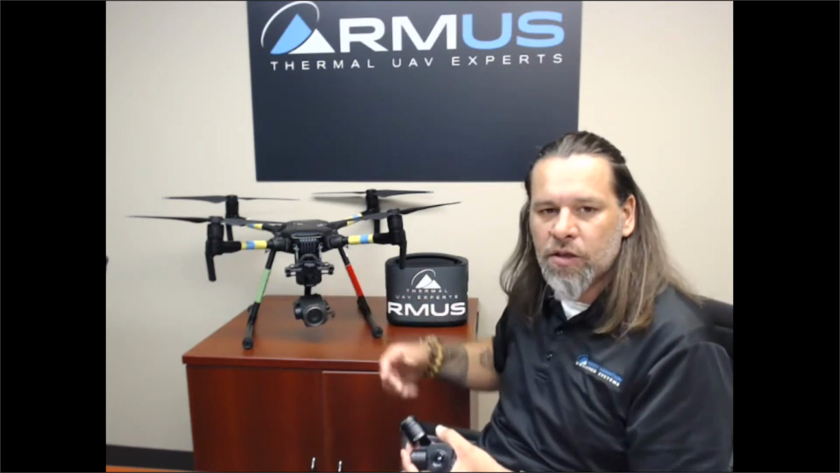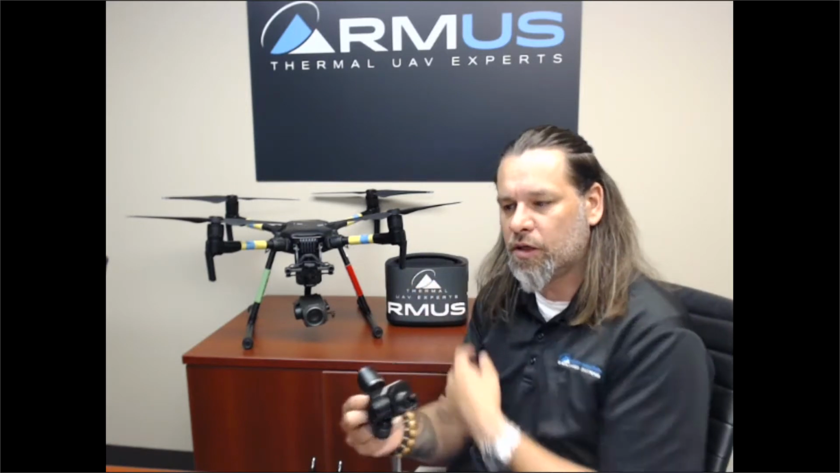You still need to have an adapter. So there will be some information that I'll be putting out about using the XT on the M200, not to be confused with the M210 and the M210 RTK. One of the more important things to remember is that the M210 is not available yet. We're not looking at that until the end of September, maybe October. The M200 is available right now, but doesn't have all the same features as the M210 and the M210 RTK. Can you upgrade between those? No, you cannot. It's pretty much an M200, M210, or M210 RTK. So hopefully that answers that question.